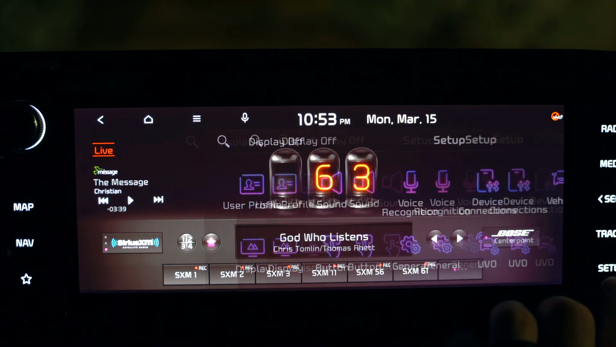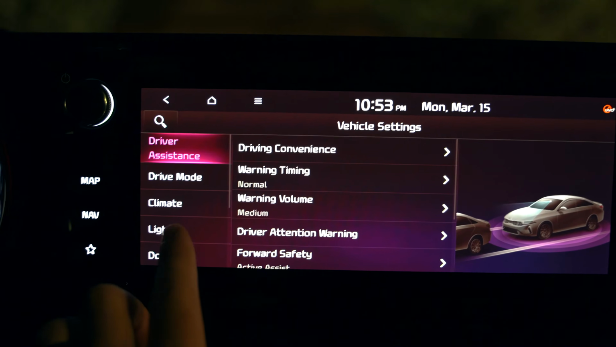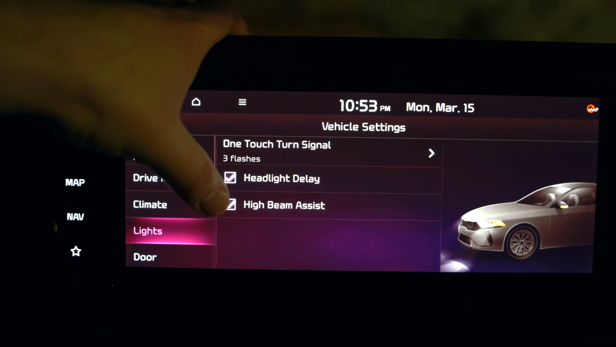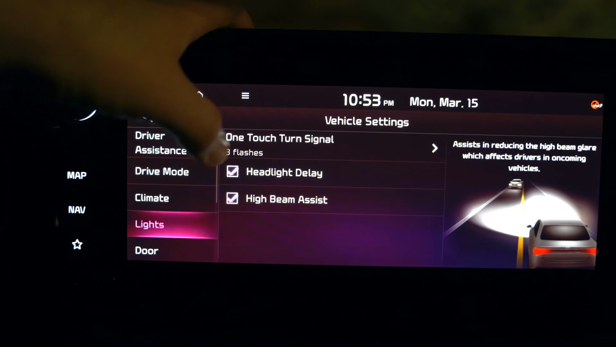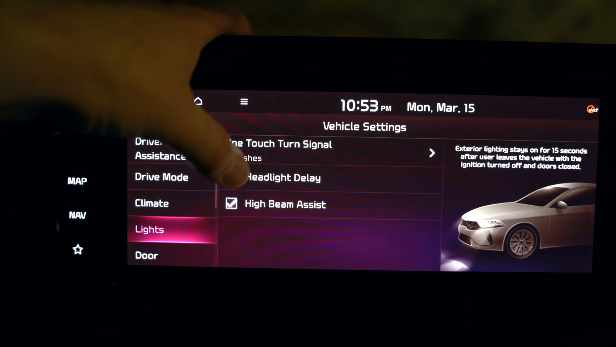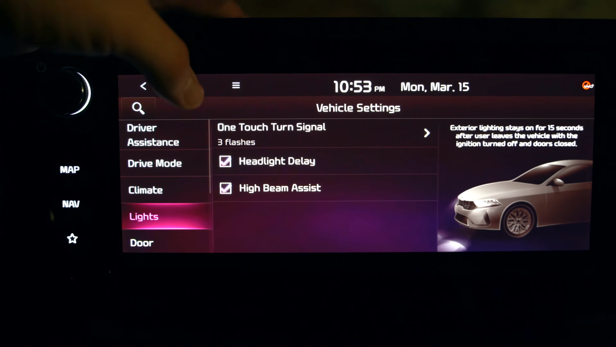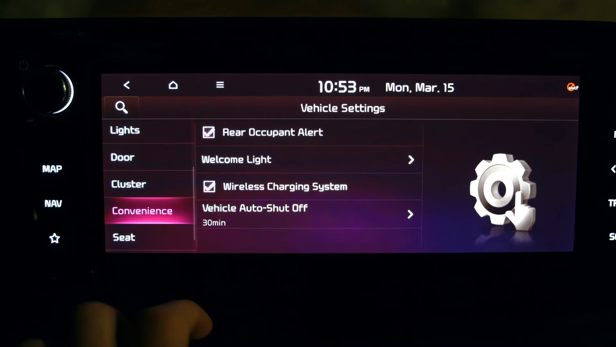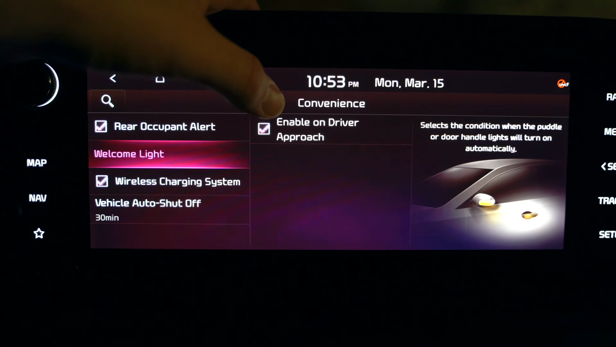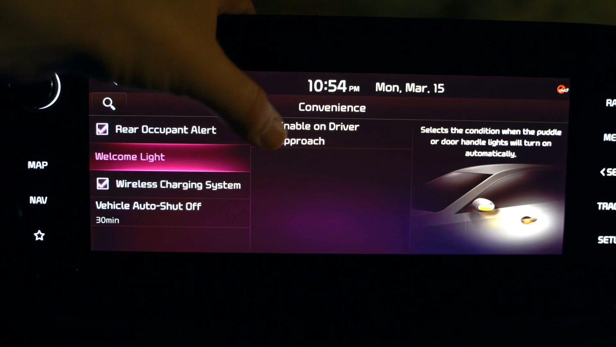And let me show you some of the light controls. So go to setup and then go to vehicle. And you can go to lights right here. So there's really not a lot you can do. You can turn your automatic high beams on or off. The headlight delay feature right here is for 15, so the headlights will stay on for 15 seconds after you leave it. So not much there. But if you go to convenience, and then select welcome light, you can have the door handles light up when you approach the vehicle, like I showed you out there. Or you can turn it off.